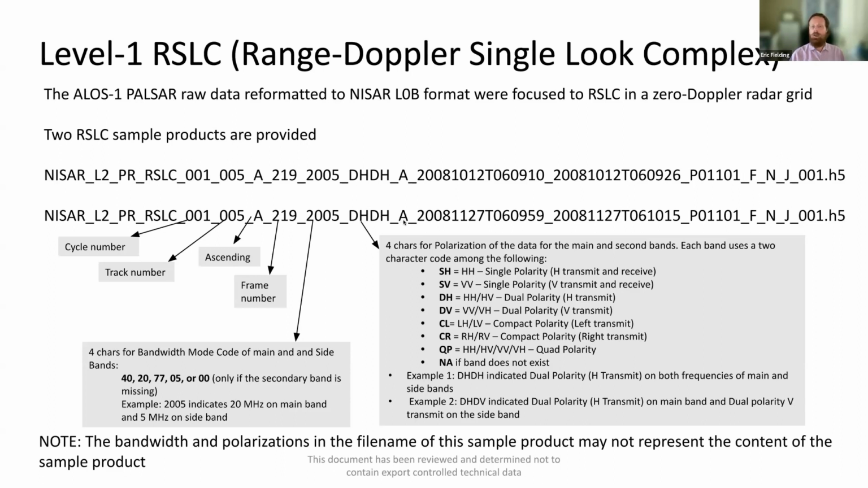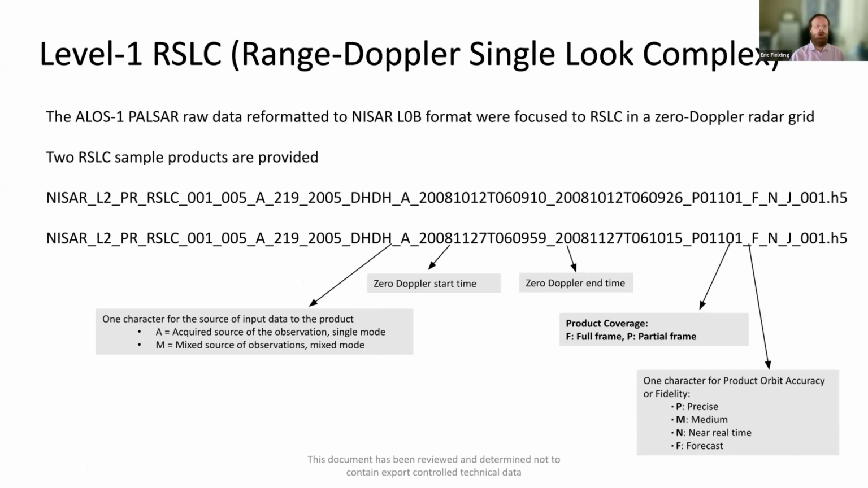I don't know why there's another A here. Anyway, the rest of this file name is the same as what we explained for the level 0 data. The sample data has been focused from the ALOS SAR data, and there we produced two RSLC sample products to enable interferometry. And there are two dates in 2008: 2008 October 12th and 2008 November 27th.